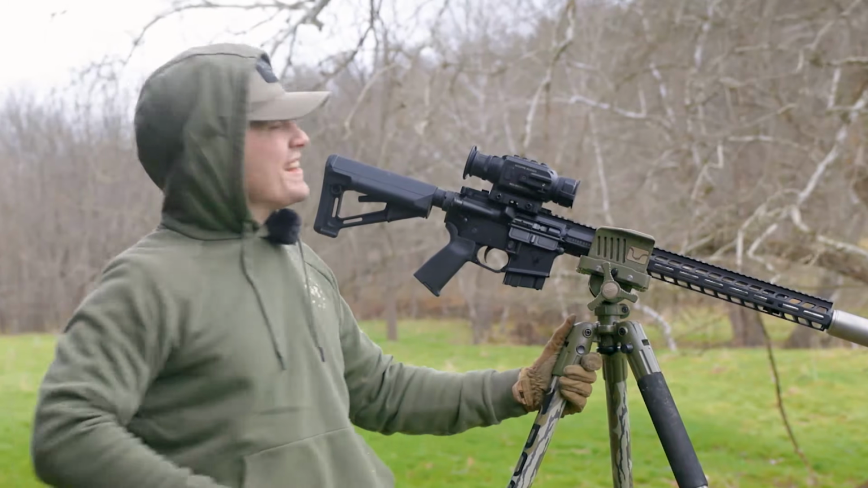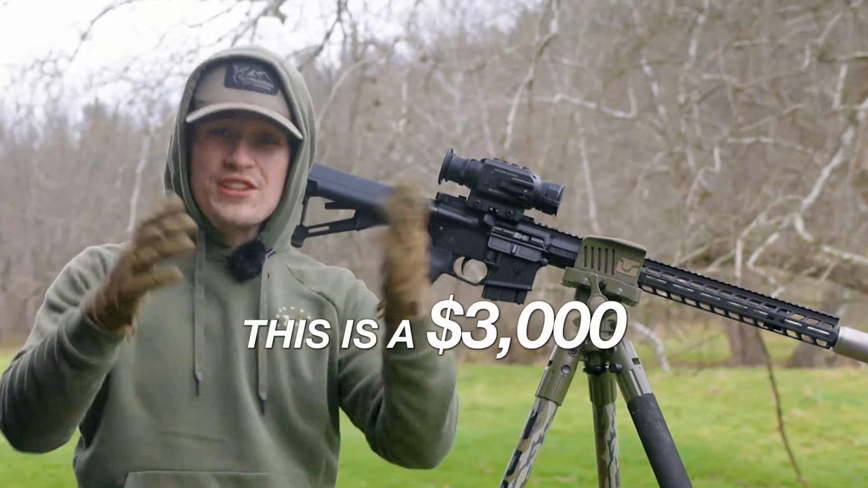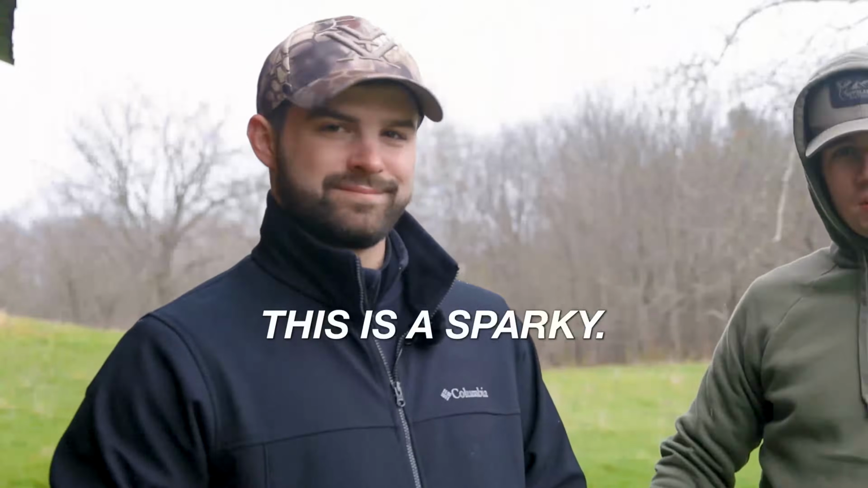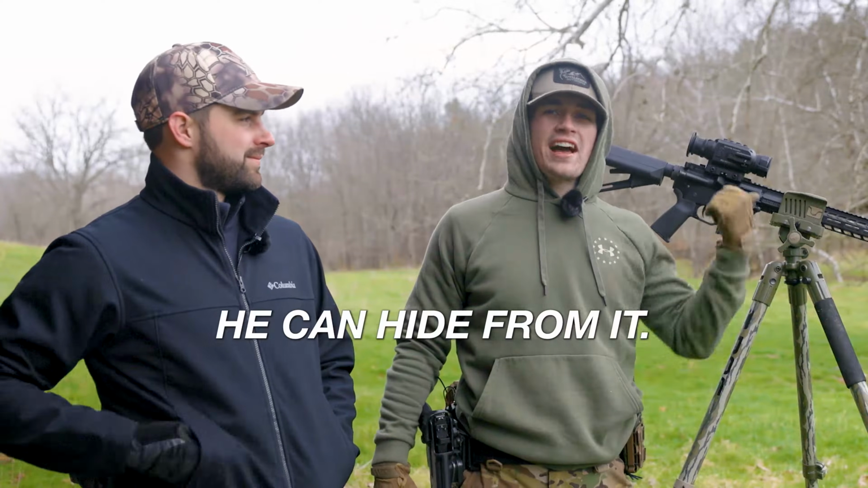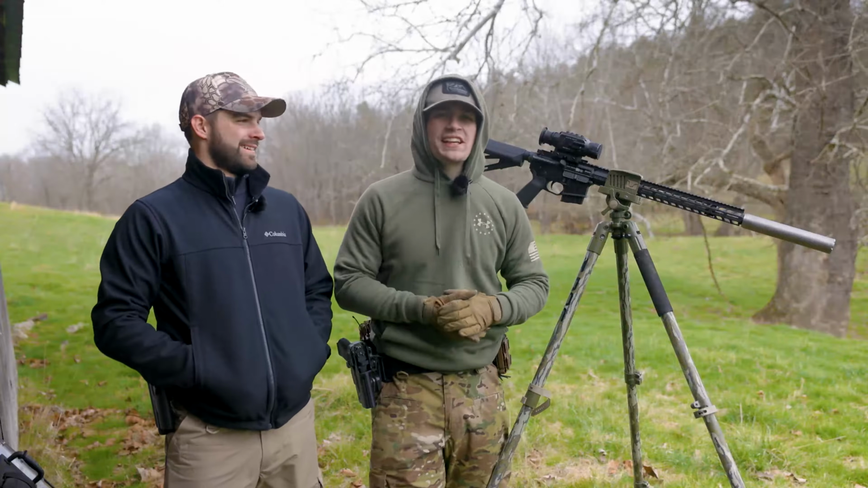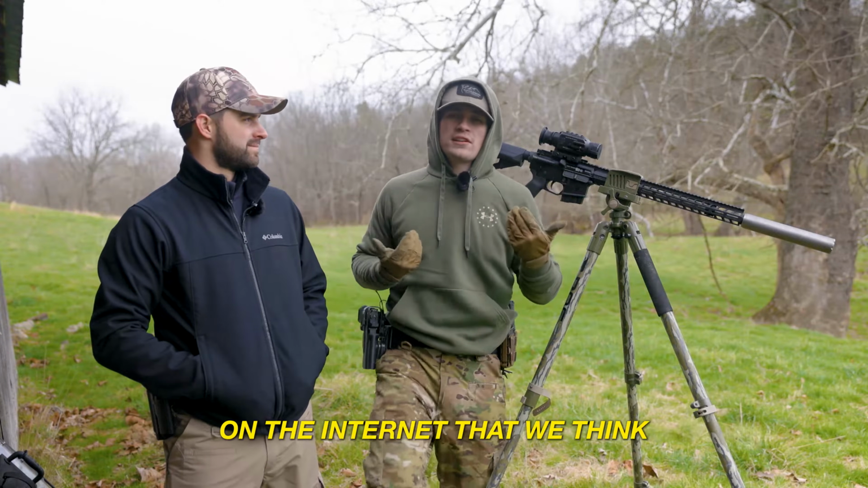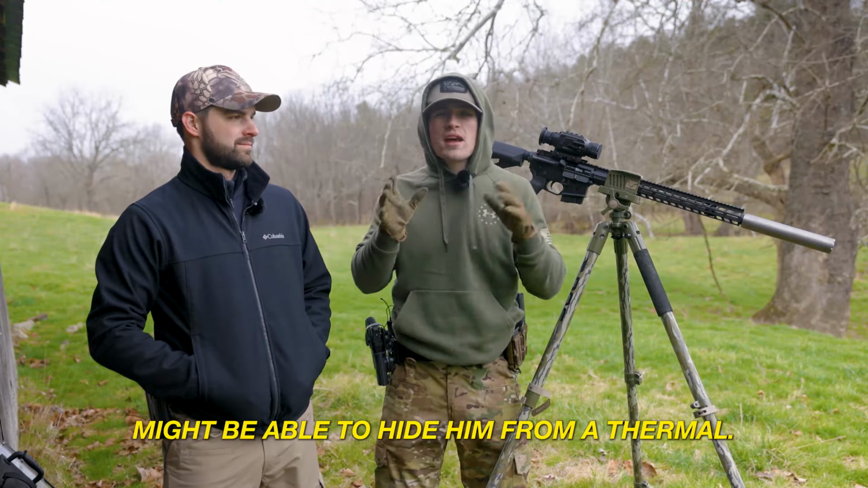What is up, everybody? This is the AccuFire Incendus. This is a $3,000 thermal optic used for hunting. This is a Sparky, and we're going to see whether or not he can hide from it. To see if our everyday Sparky can hide from a thermal, we've got some myths here, and we've got some things that we've read up on the internet that we think might be able to hide him from a thermal.